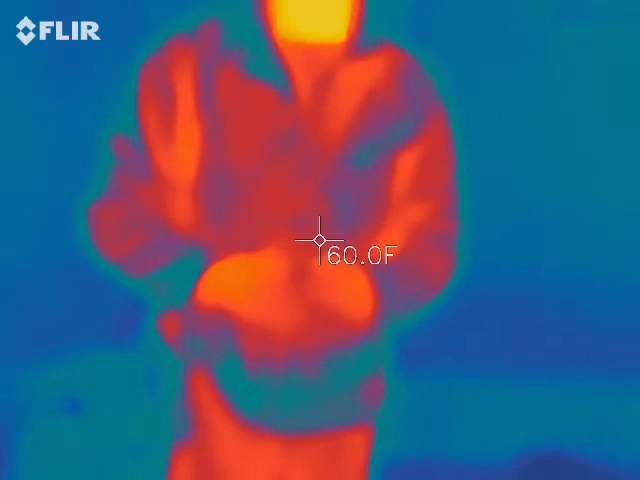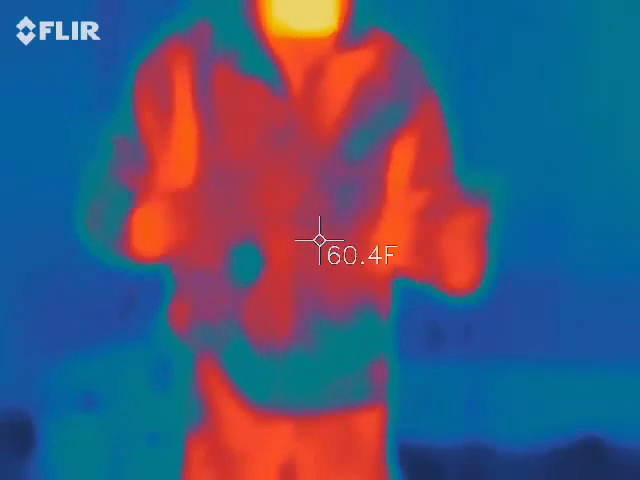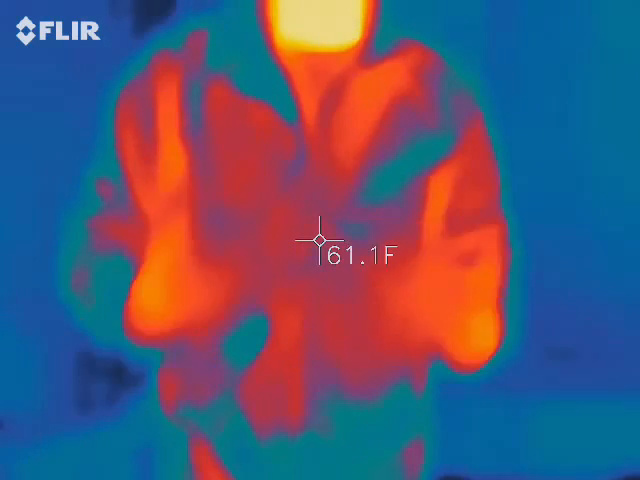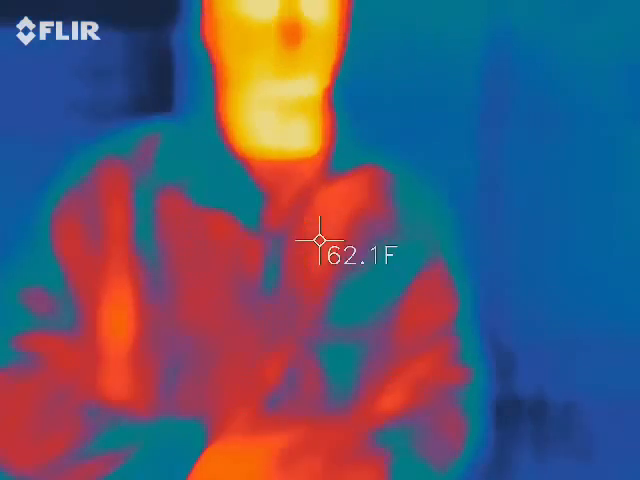So it went blue and you went red. Why is that? Because I'm now the base. My skin temperature is the warmest thing in that camera right now, until you take me out of it, and now that's the warmest thing. It always needs some kind of base. I usually say try to keep a person in there, because a person is obviously going to be warmer than anything else. So we want to try to keep some skin in there.